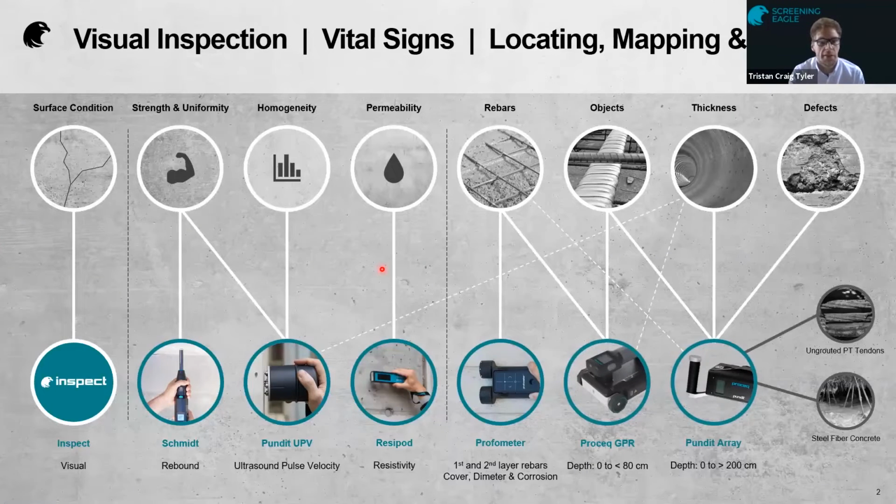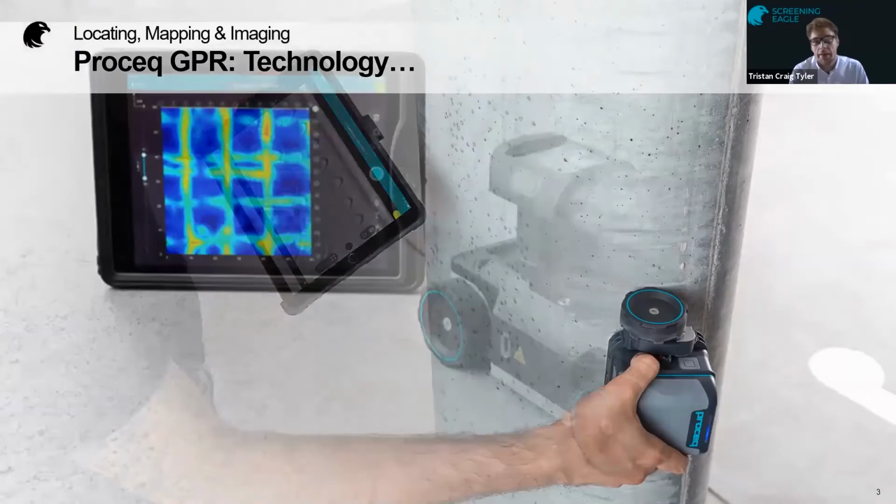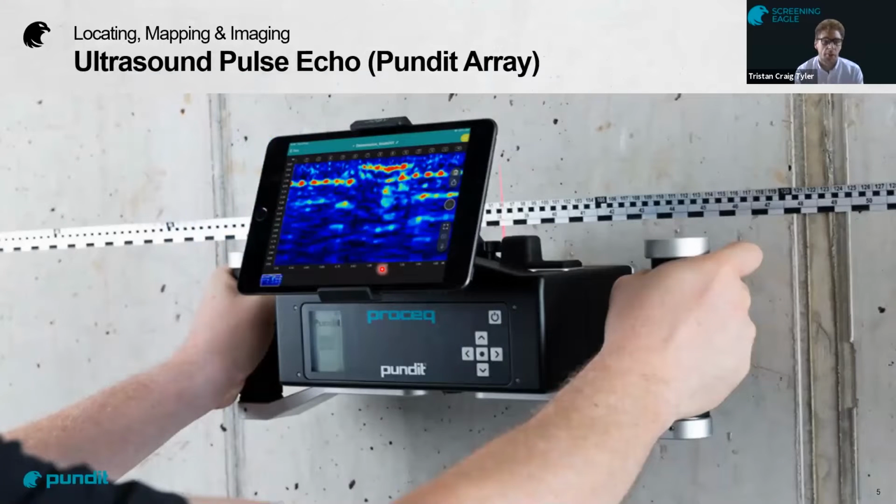So just to be specific, that includes the GP 8800, that's our small GPR for hard to reach areas and curved surfaces, etc. The GP 8000, that's our standard concrete GPR, market leader over here in the UK now. And lastly, but not least, the ultrasound pulse echo technology, the Pundit Live Array series. This is called the PD 8000.